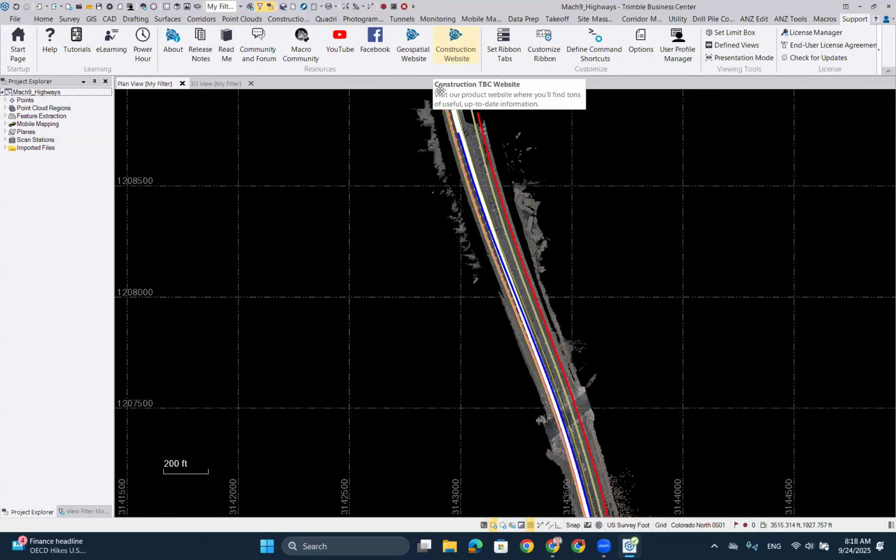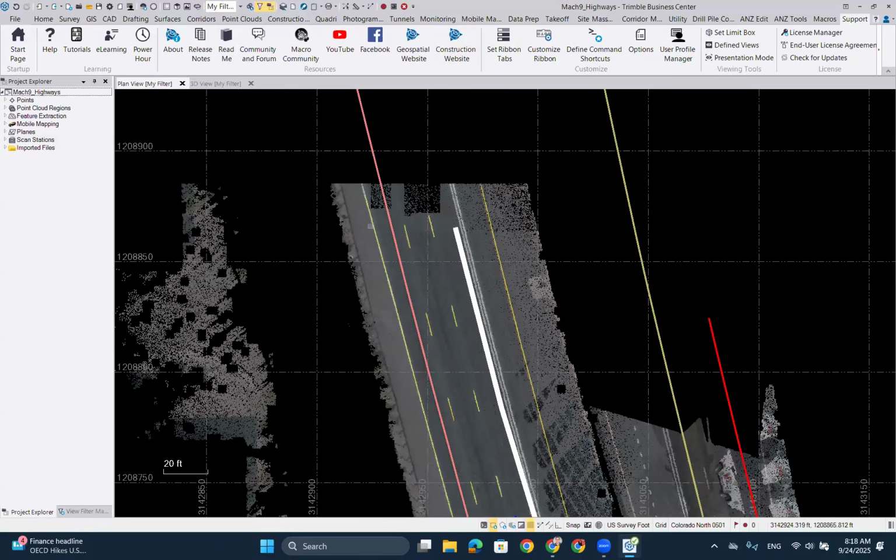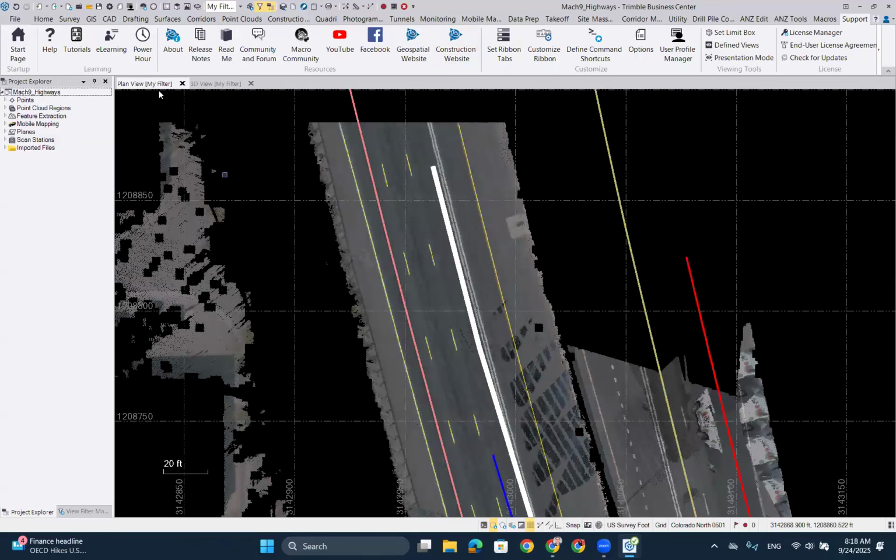So what we see here is a little section of the I-25 highway close to our offices. I'll just zoom in a little bit. As you can see, I did some work on capturing a few of the solid lines and some dashed lines. That was all done through the, let's just see if I can hide this. That will help me a little bit.